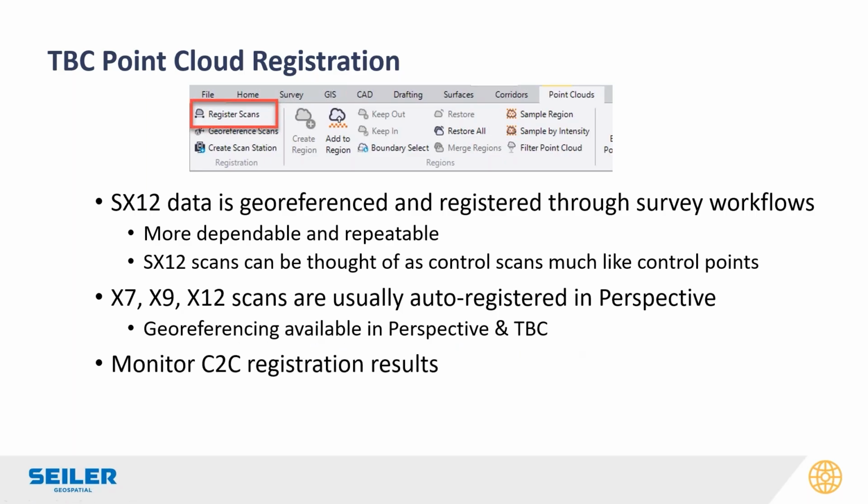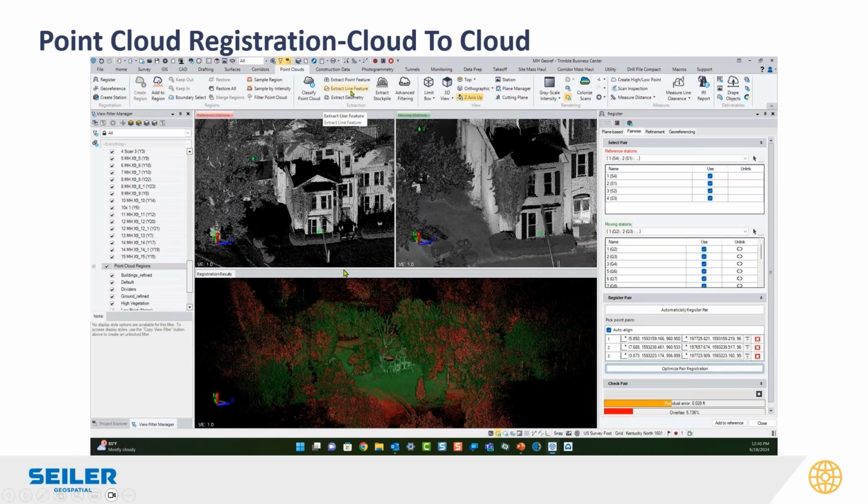And then the cloud to cloud, I watch your cloud to cloud results. Sometimes it's almost like an easy button, and you can slam data together that maybe shouldn't be together, especially in a monitoring or a deformation survey, and there you might want to switch to georeferencing. But here's just a quick picture of the cloud to cloud.